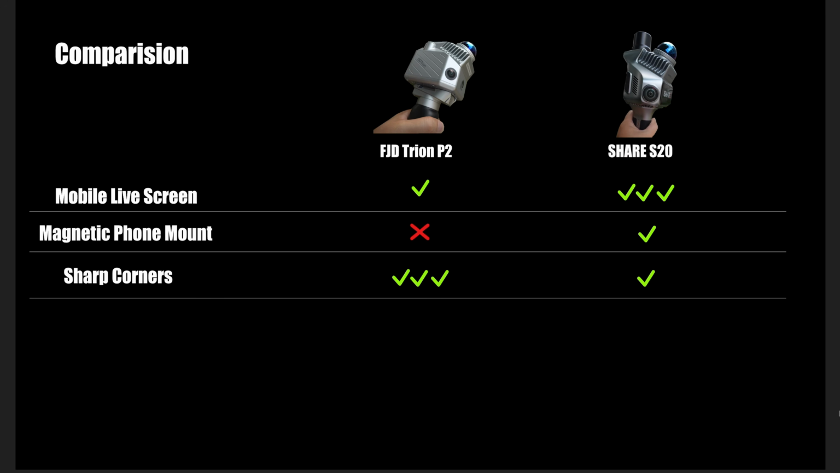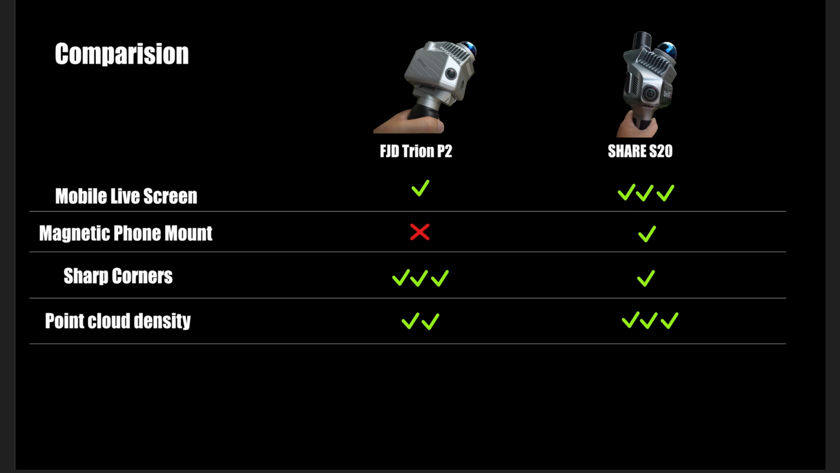Okay, next the point cloud quality. The P2 gives much sharper corners between the walls, the ceiling and the floor, especially the stairs. Okay, next the point cloud density. The S20 will give a higher density when scanning in the same scene, same color, with the same walking speed.